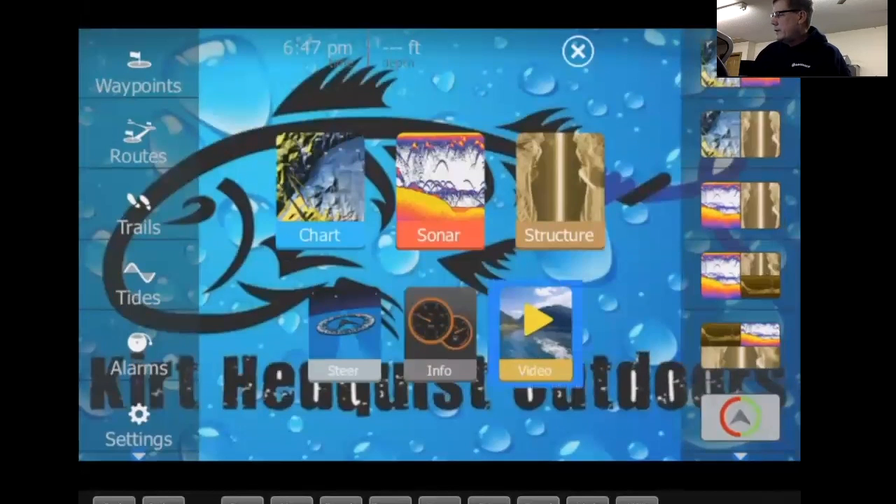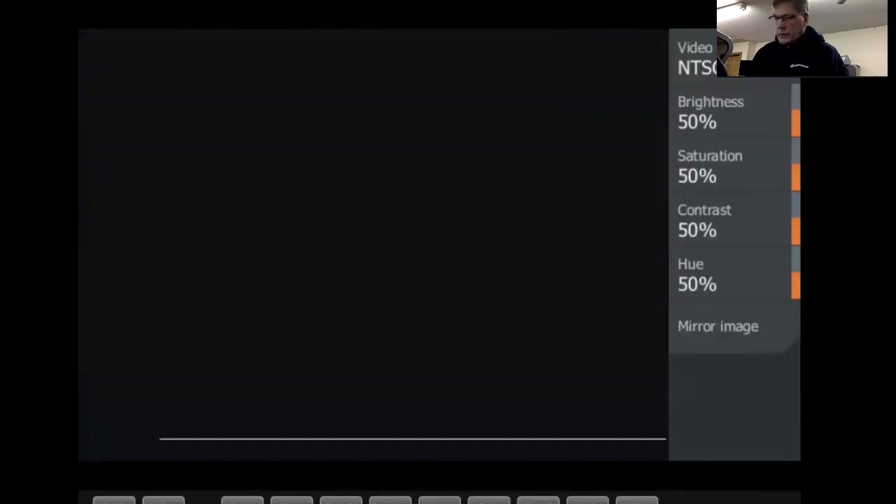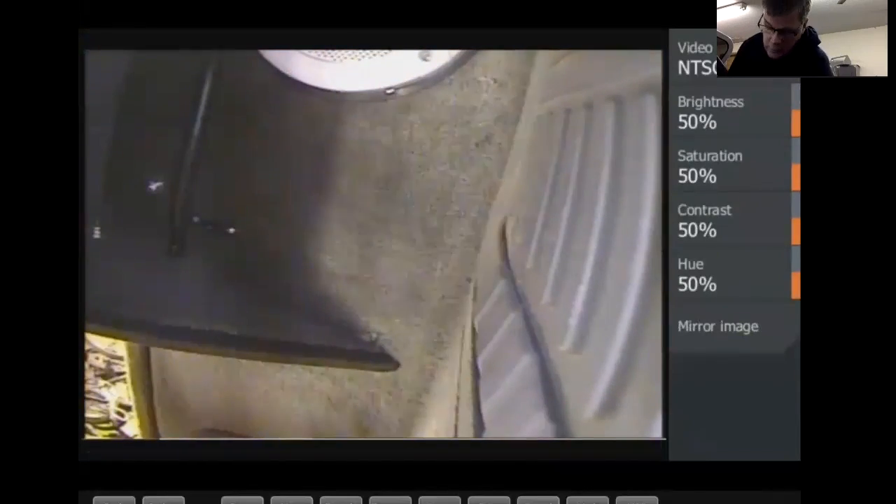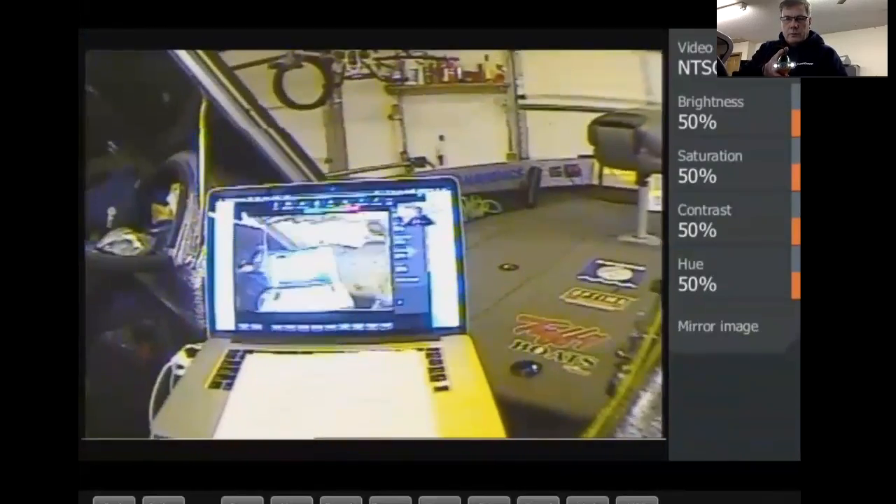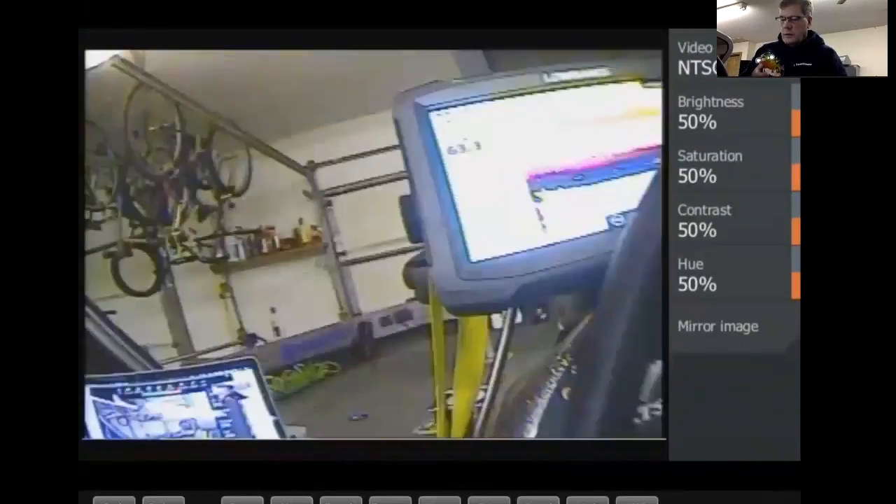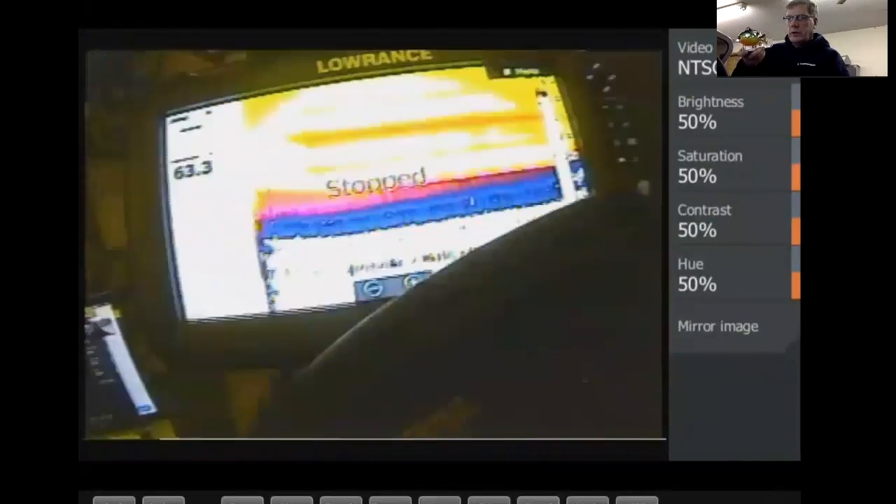Here's a cool one, video. Now this is really a slick deal. Remember I told you I got an AquaView camera mounted on my boat? If I go there, turn it on, and grab my AquaView camera, I can hold this over the side of the boat and view it on my sonar screen. So I'll give you what I'm looking at here.